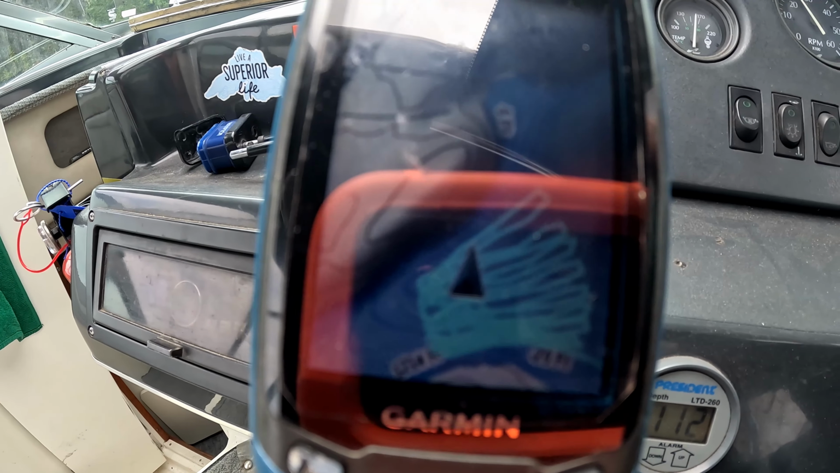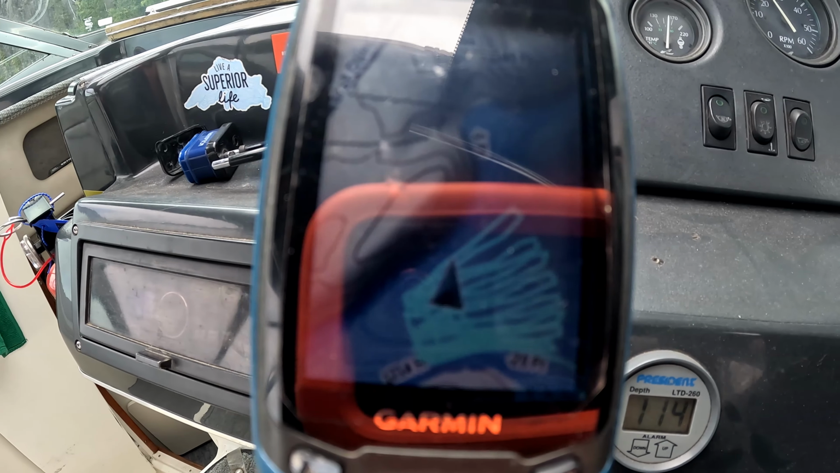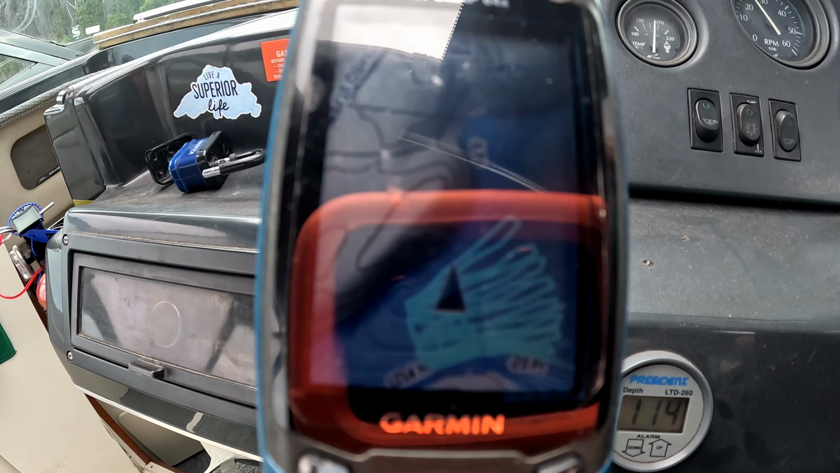That is our little search area. We've gridded the hell out of this area already.